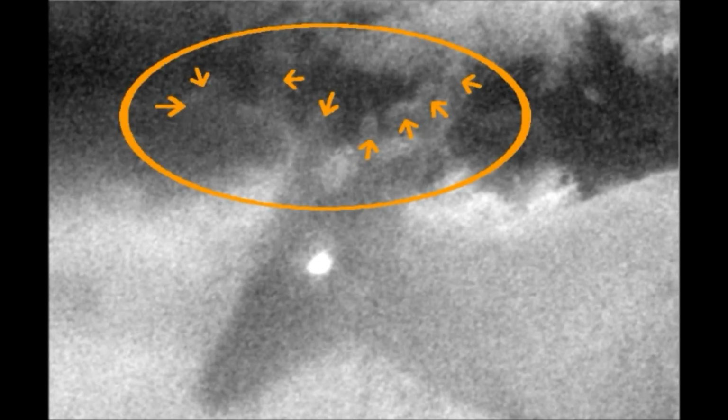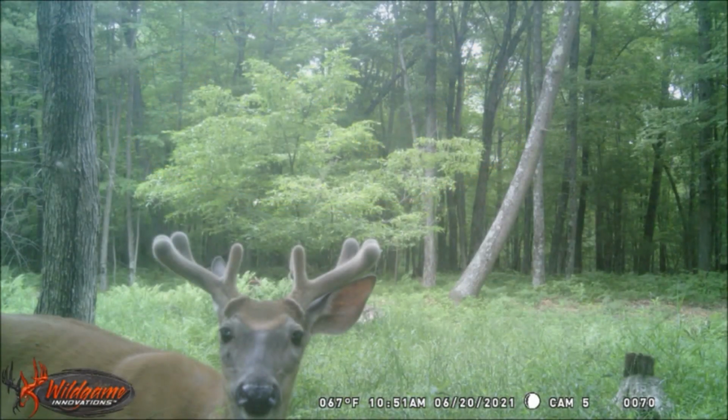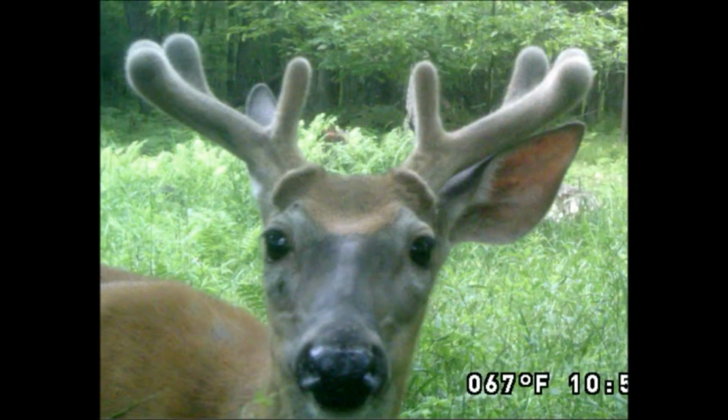Upon a closer look, this is definitely not our local 6-pointer. A zoomed-in close-up of his rack in this early morning grainy photo reveals what appears to be 8 points. And 2 days later, mid-morning on the 20th, this trail cam photo confirms it. We got a new sheriff in town.